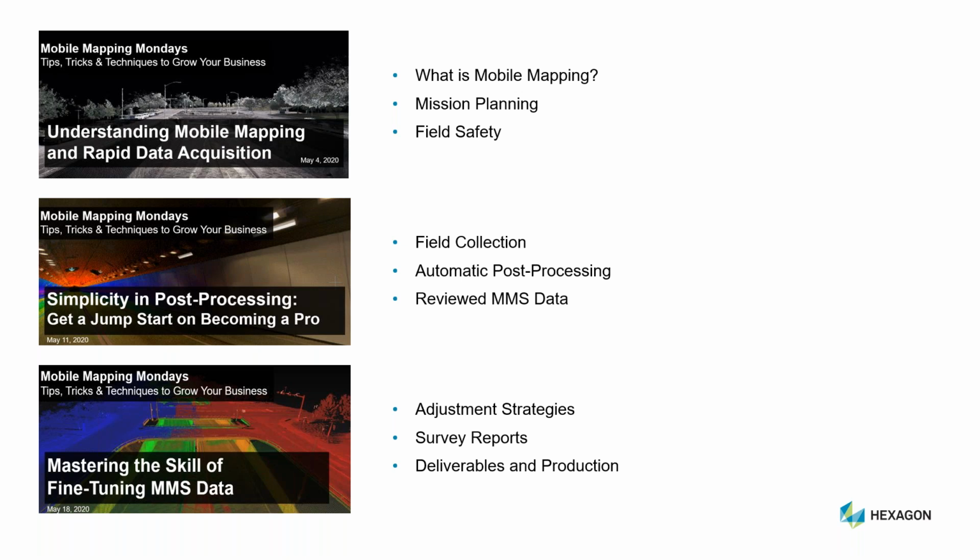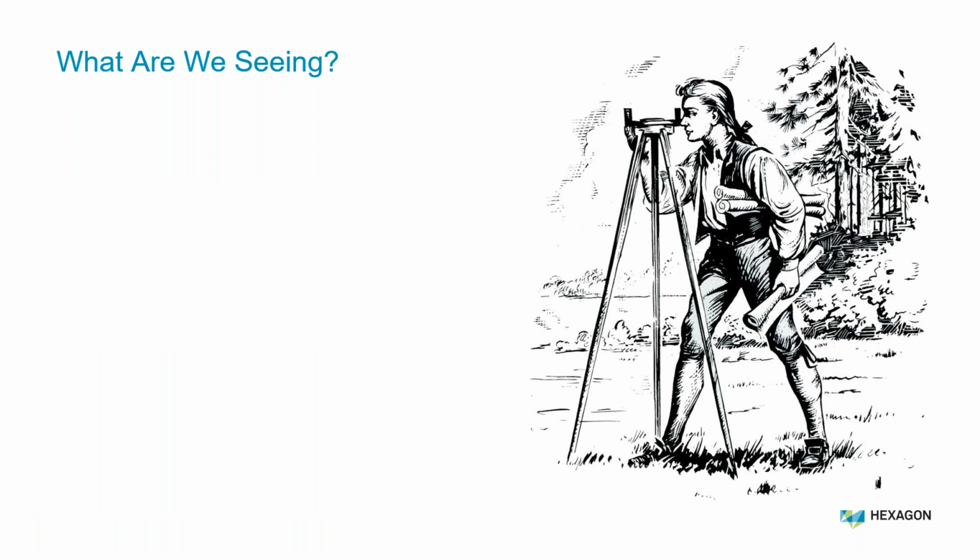Today, I want to explore the production side of mobile mapping and share with you the direction Leica is heading with our mobile mapping solutions. But first, before we move on, I'd like to share with you what we're seeing in the mobile mapping industry to help provide some context on our direction forward. And what we're seeing is a growing demand for mobile technology on roadway, rail, and other infrastructure projects. As this technology has matured and been refined, the demand is growing dramatically year over year.